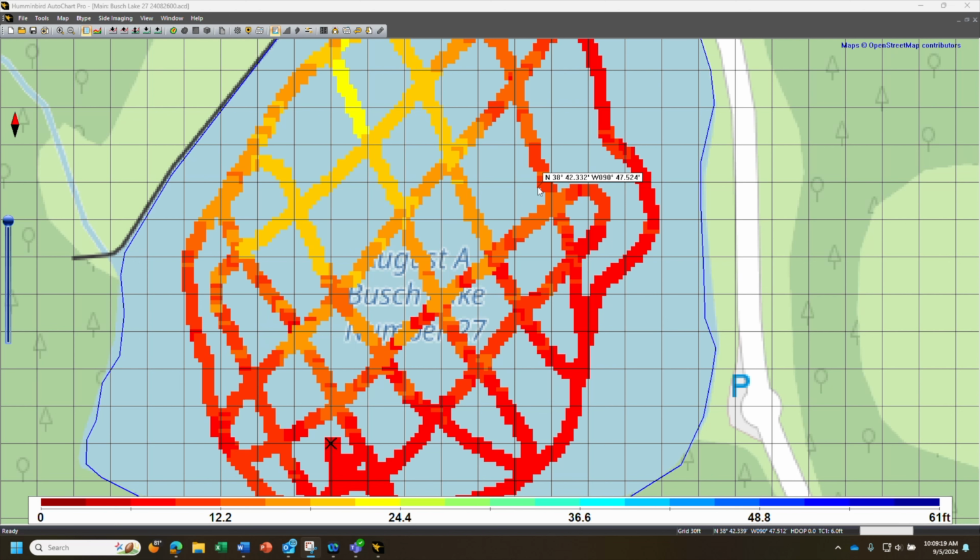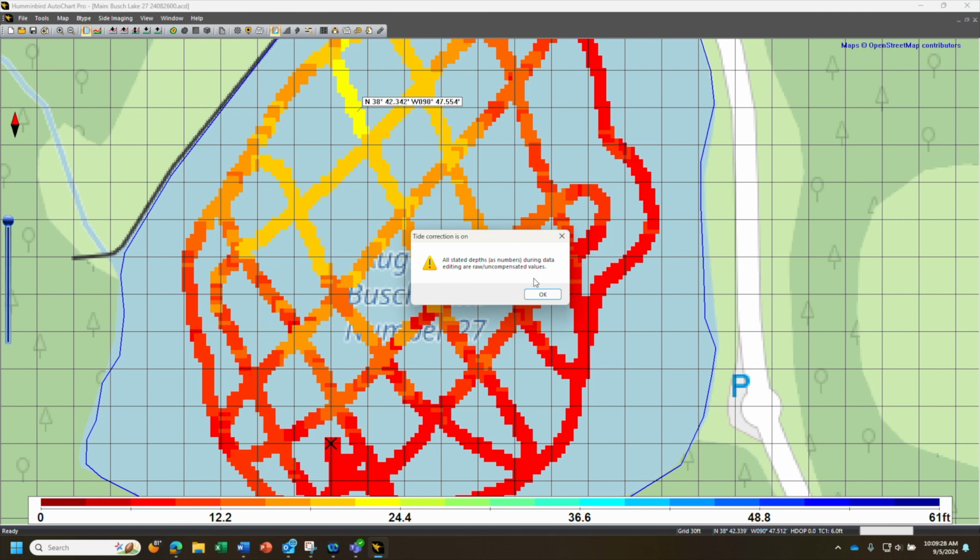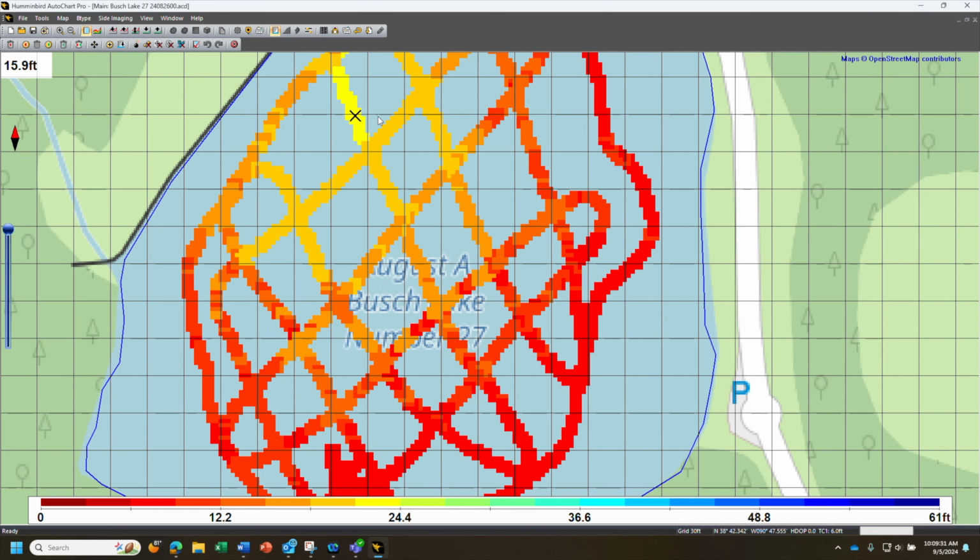If you have more points that you don't want to delete individually, say there's a bunch of 60-foot points, you can go back to trace data and edit file, and you can delete multiple at once. If you come up to this button up here that says remove data outside set depth range, it will delete all points outside of the depth shown on the bottom here, so 0 to 61. So if you clicked that and clicked OK, it would delete whatever points were deeper than 61 feet. What you could also do, say if the lake was low by 3 feet when you were mapping it, is come in and change all those points to be 3 foot deeper.